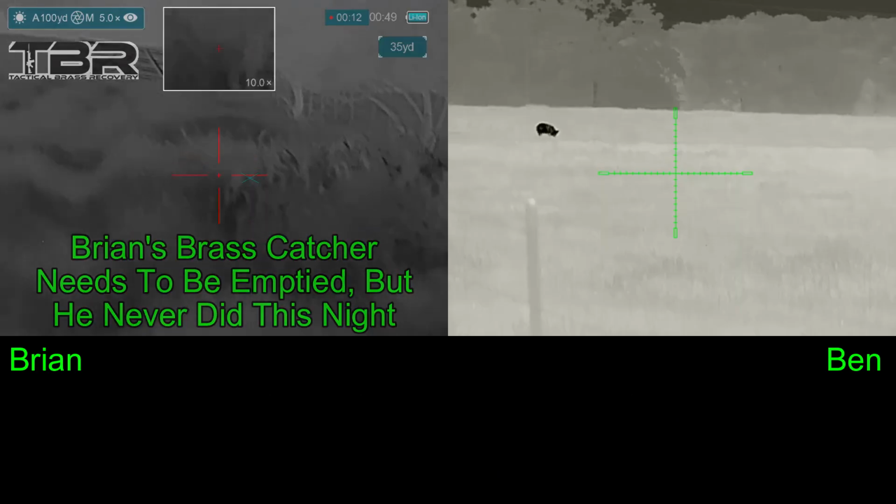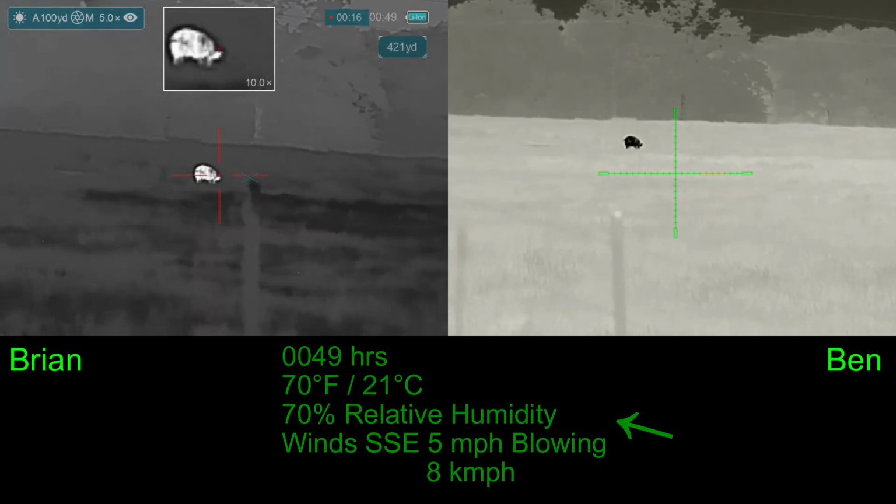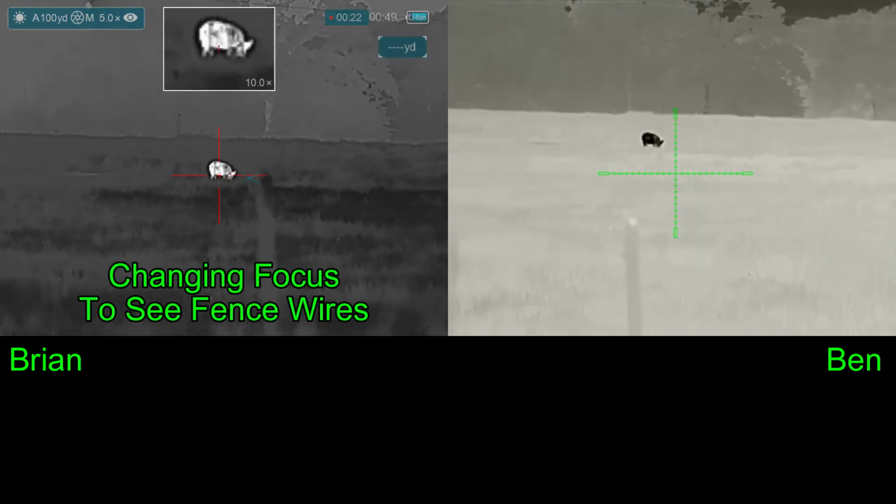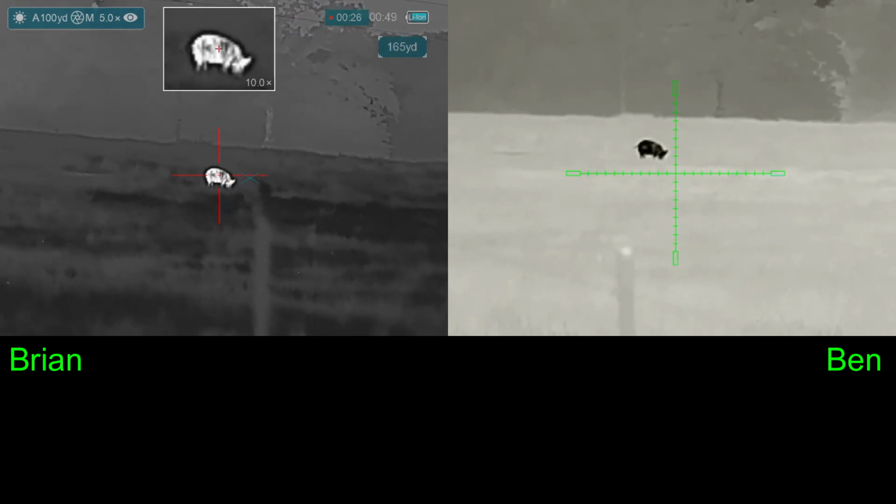165. What's that? 165. Ben's telling me the hog's at 165 yards. The wind isn't the problem for us at this point. And right over a fence. Are you good on the fence? Just checking that we're both clear of the top of the fence.